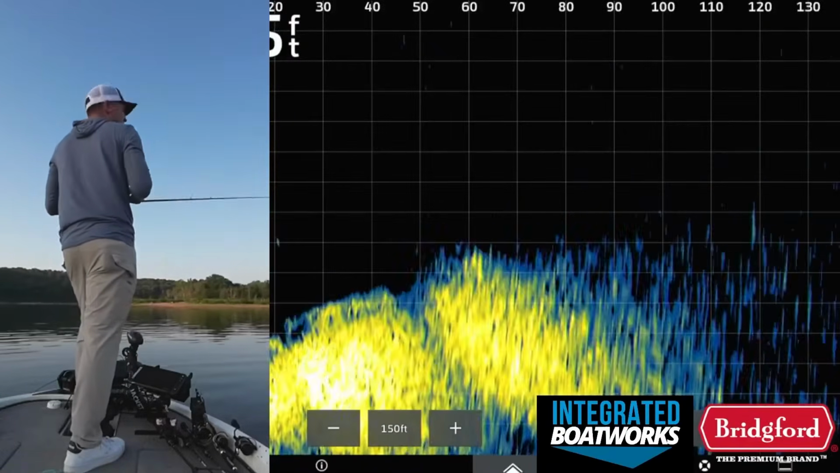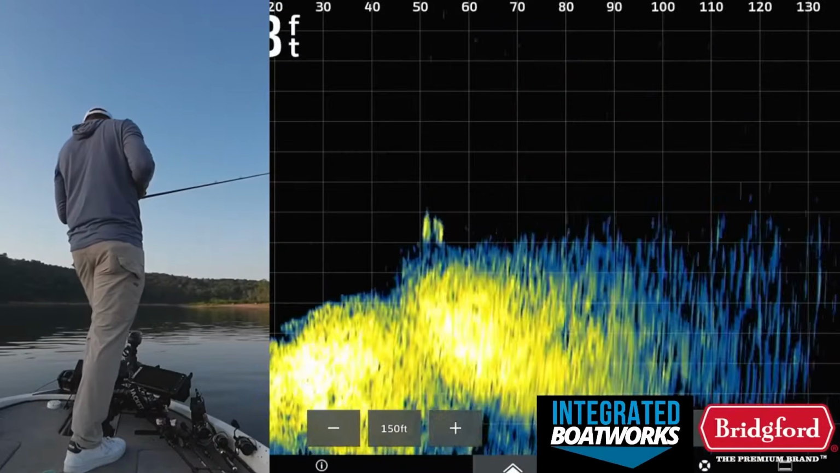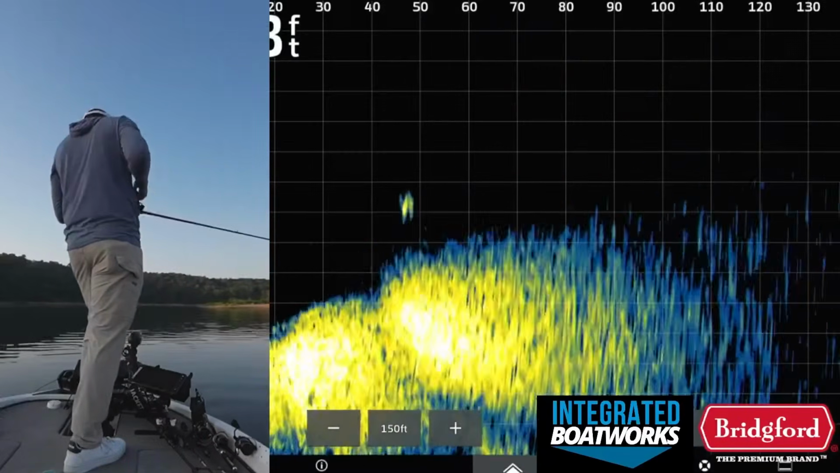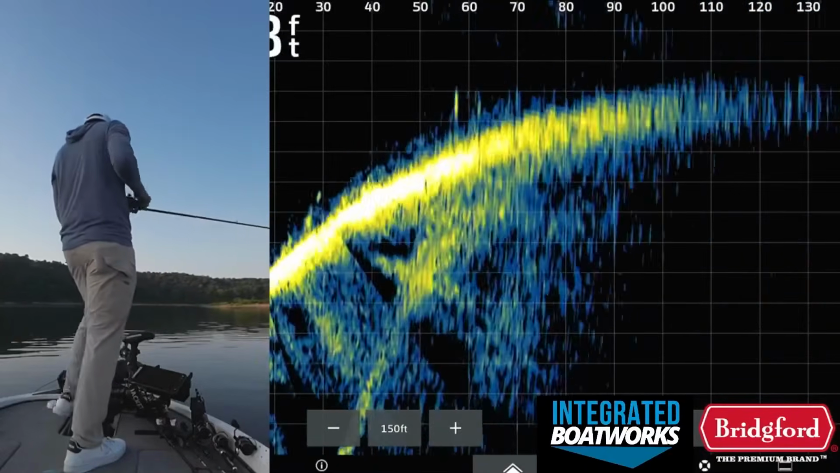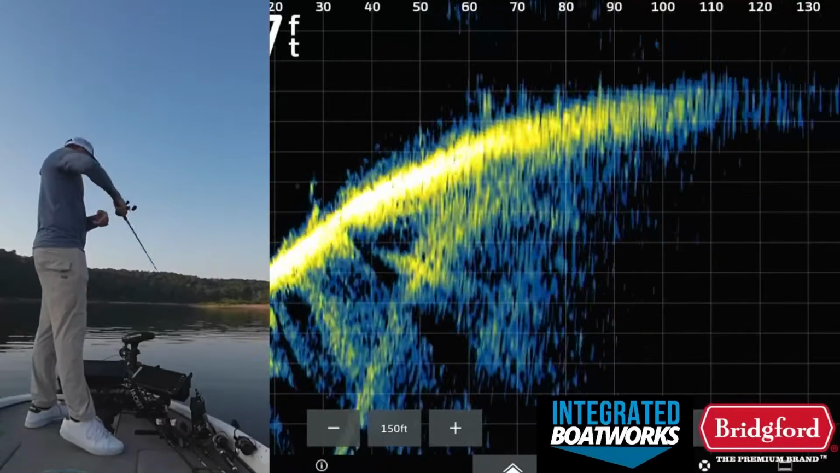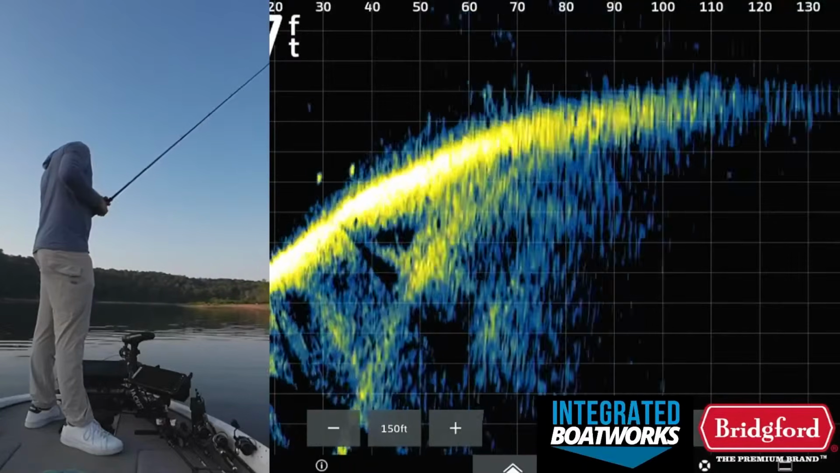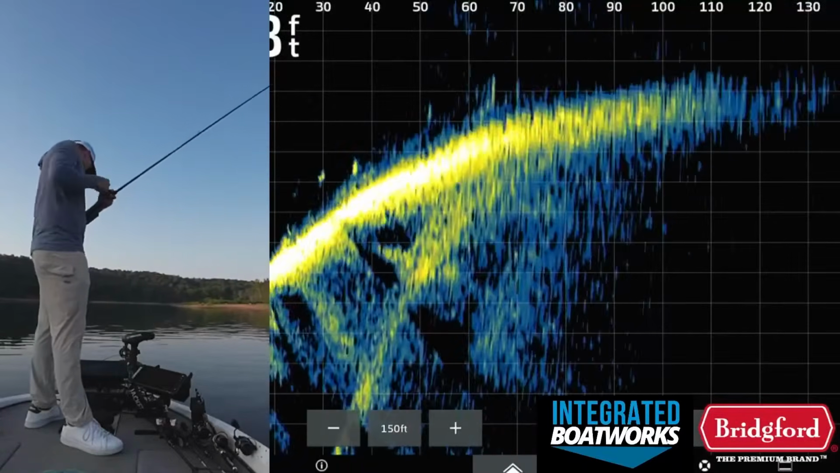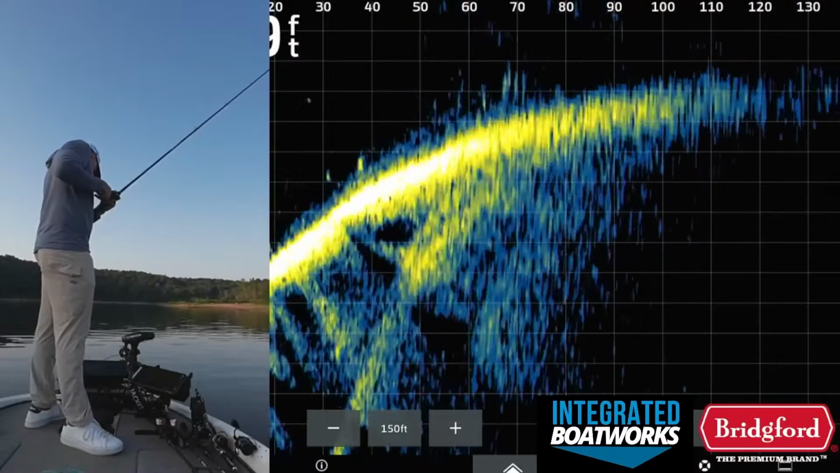There's those brush piles. All these fish are probably going to pull back to that brush pile. They're up here chasing in the morning, and then they'll pull back out to the brush piles and stuff later in the afternoon. There's a bunch of fish right there cruising. 8 feet of water, 70 feet in front of the boat. There's a pile of fish right there. Look at them all. They're just all over the bottom.